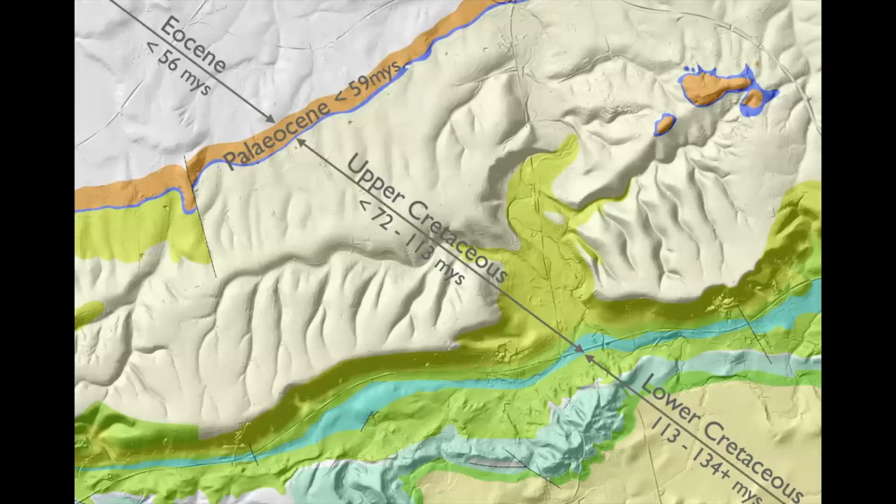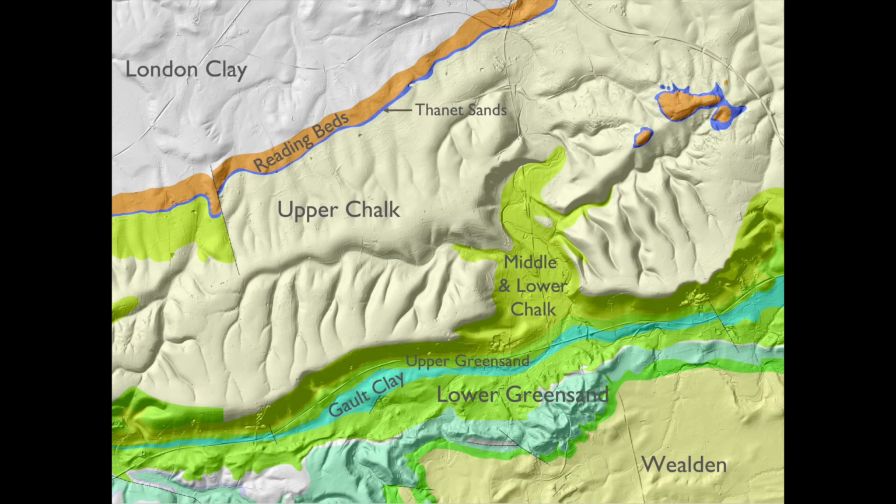The other thing worth remembering is that the chalk is split into the lower, the middle, and the upper chalk. The big difference, as far as we're concerned, is that the lower chalk has clay in it, and the upper chalk has most of the flints in it, and the middle chalk is a bit of chalk in between.